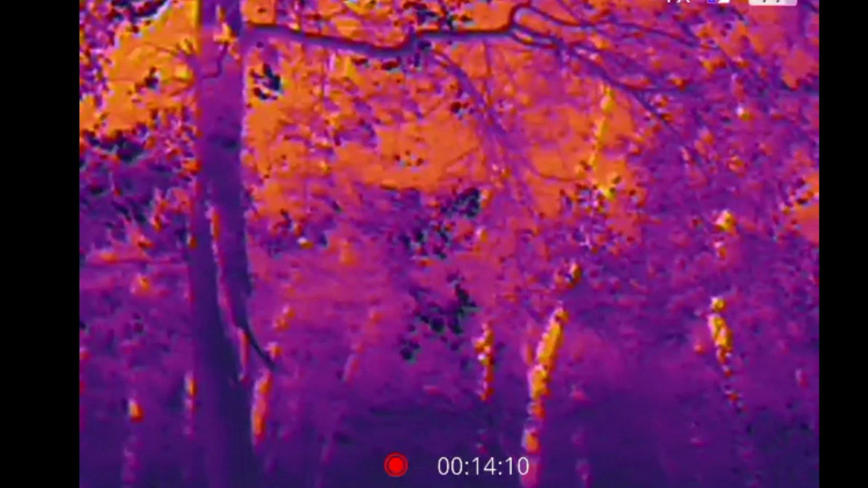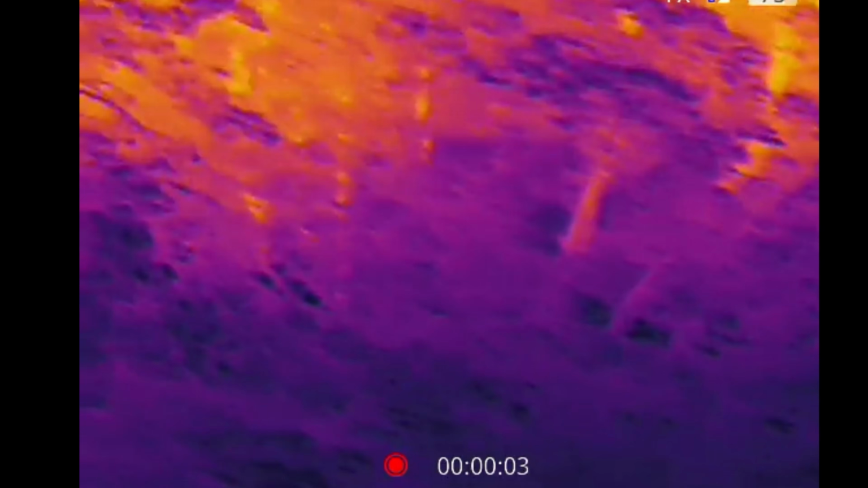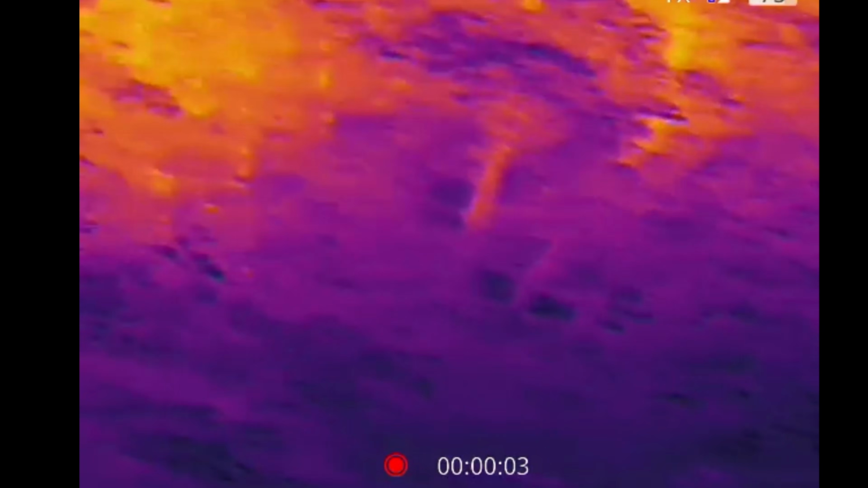One other thing we're going to look at, guys. All right, guys. So this is after we get in the car and we decide to drive back to that same spot. And I get kind of a weird silhouette right here. But again, it's dark. It's not hot. It's a cold signature.